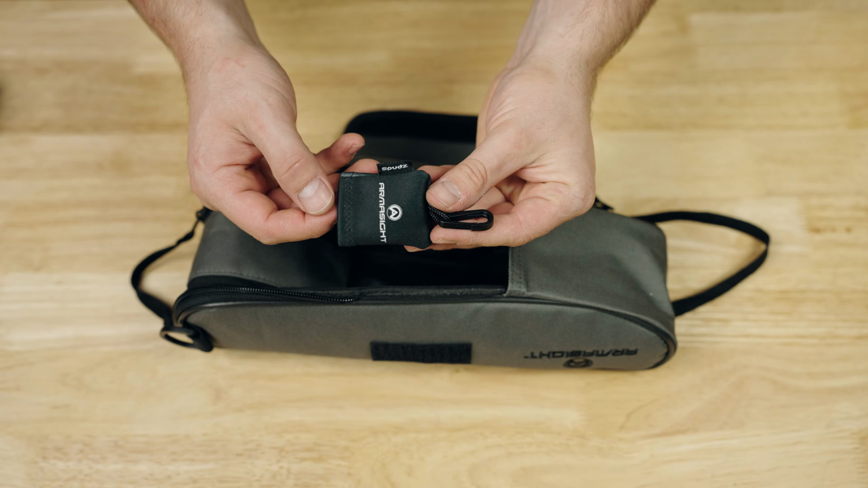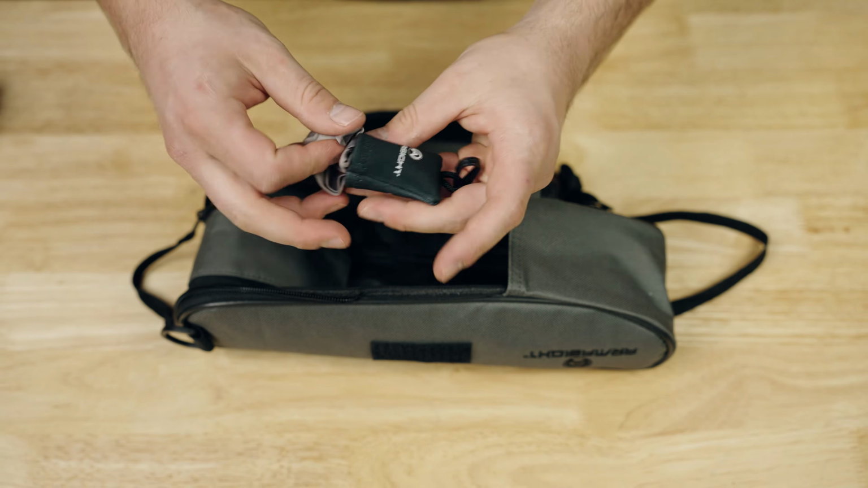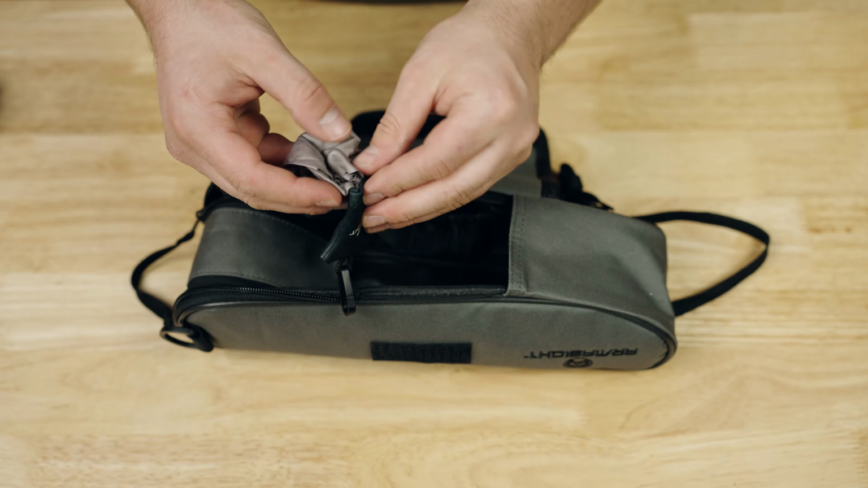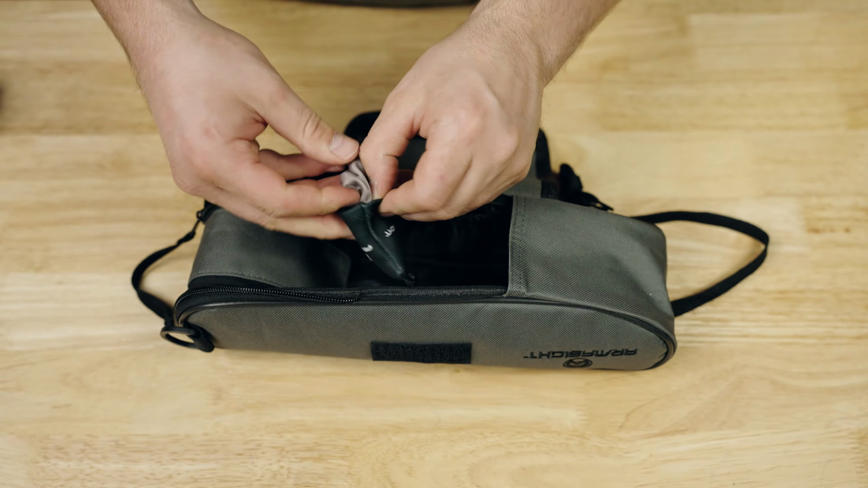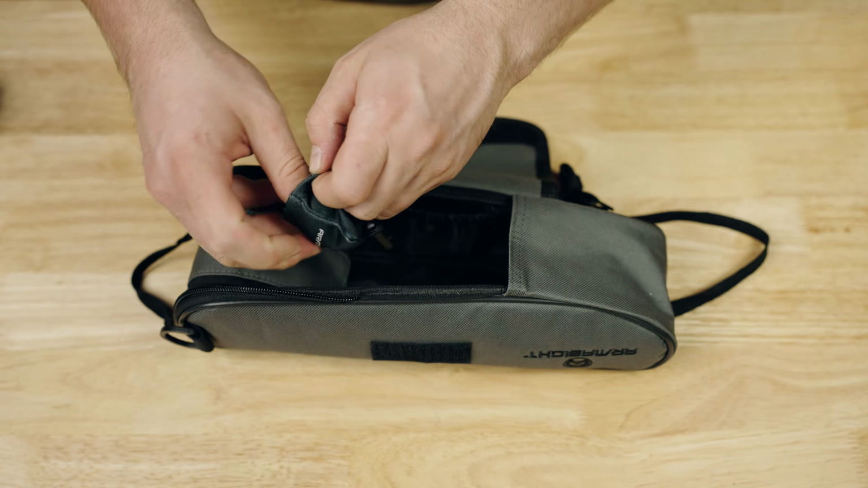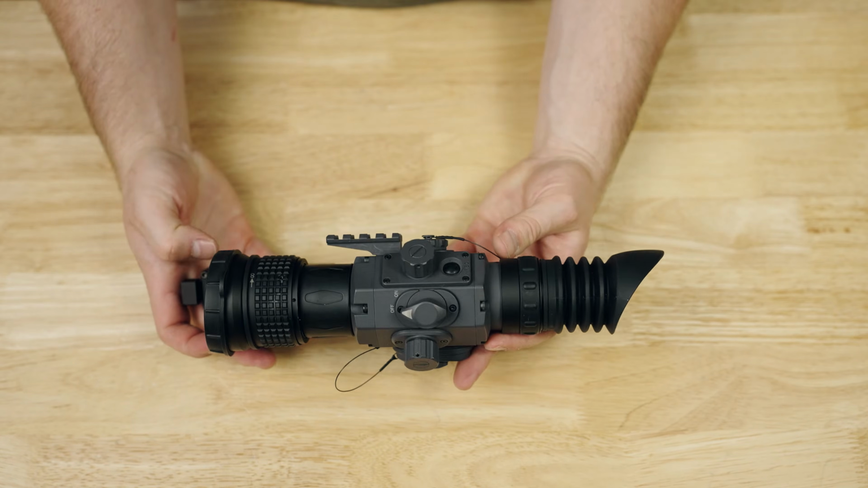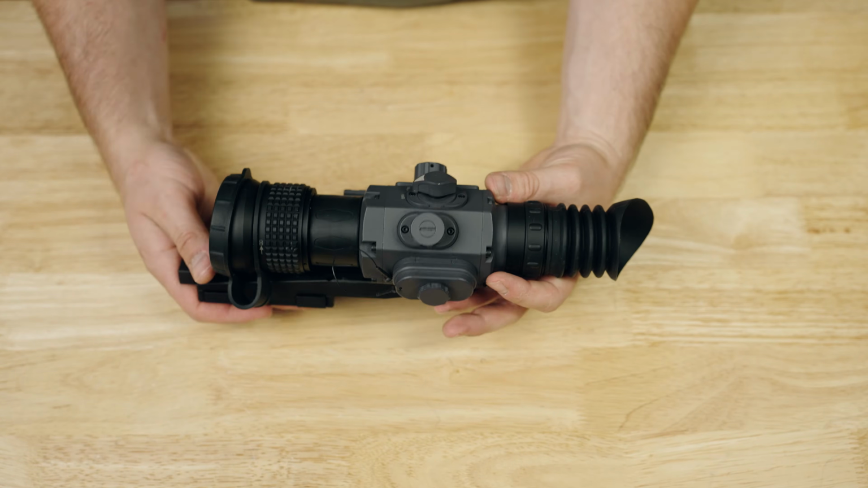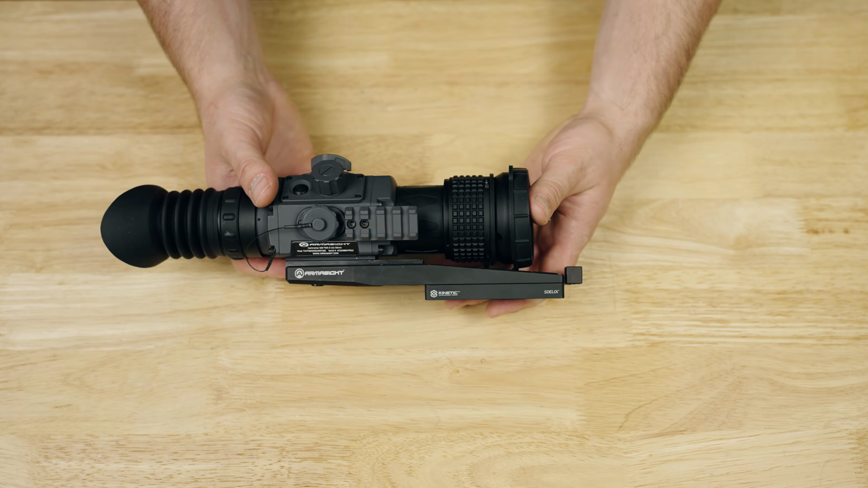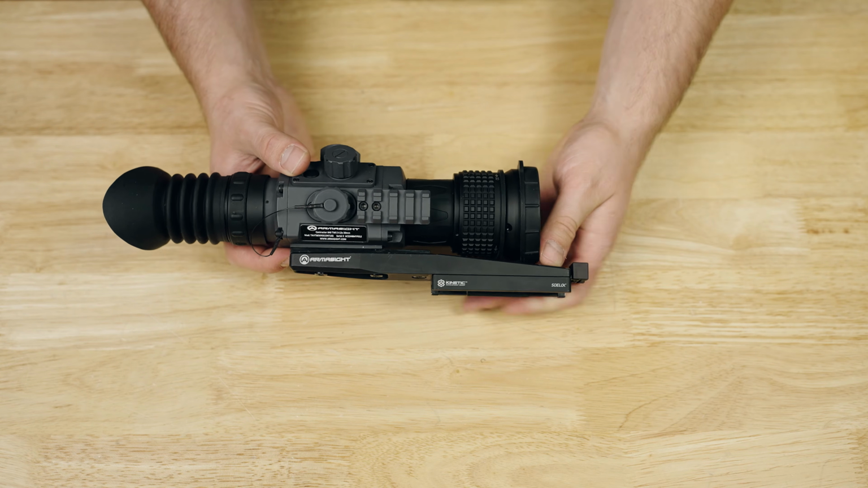And you do get a nice little microfiber cleaning cloth that can tuck away and clip onto a belt loop, a backpack, gun case, whatever you'd like. It'll stow away so that you don't get it dirty, and it's ready to go should you need to clean your optic. And last but certainly not least is going to be the Armasight Contractor itself. Now, I do want to point out that the Contractor is already pre-installed to a Kinetic Research Group quick detach mount, and more on this later.